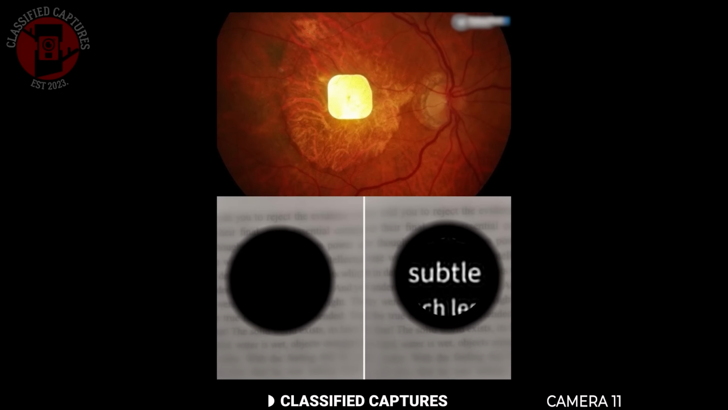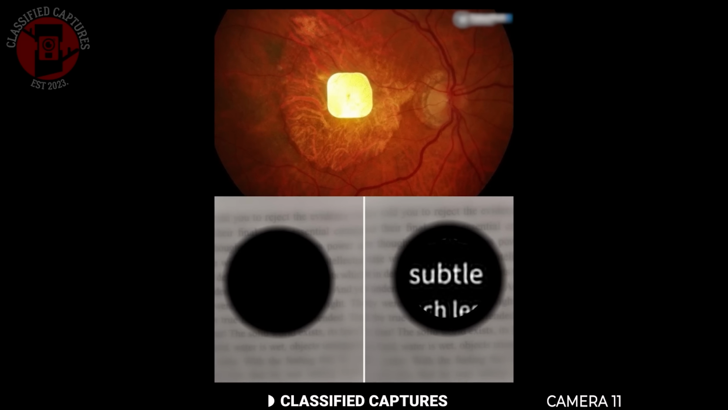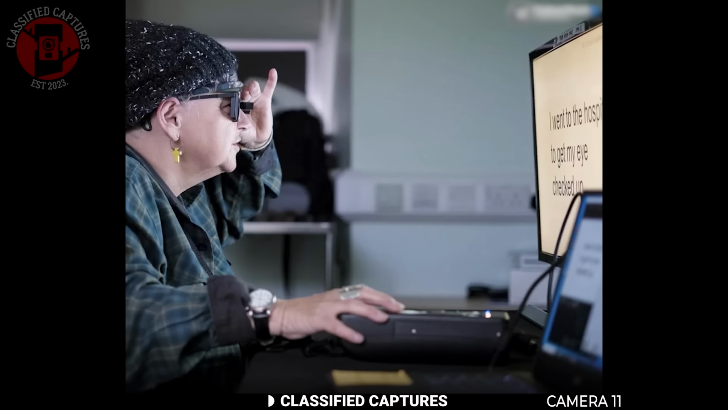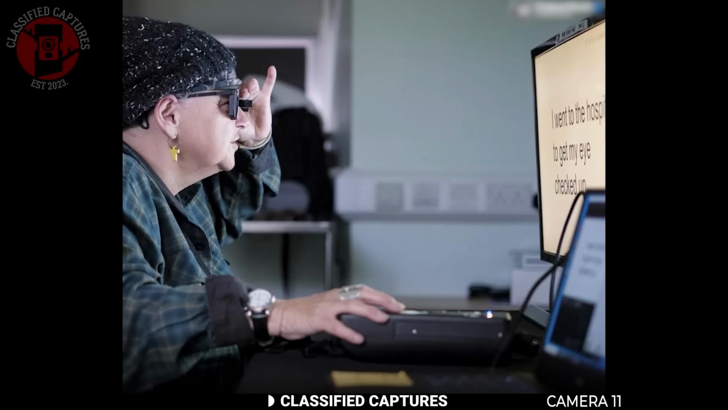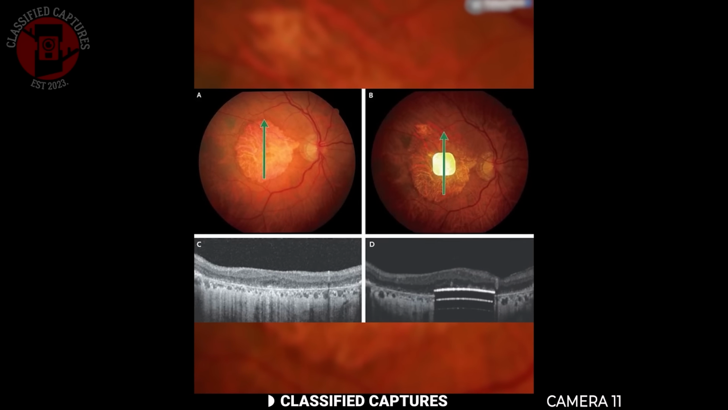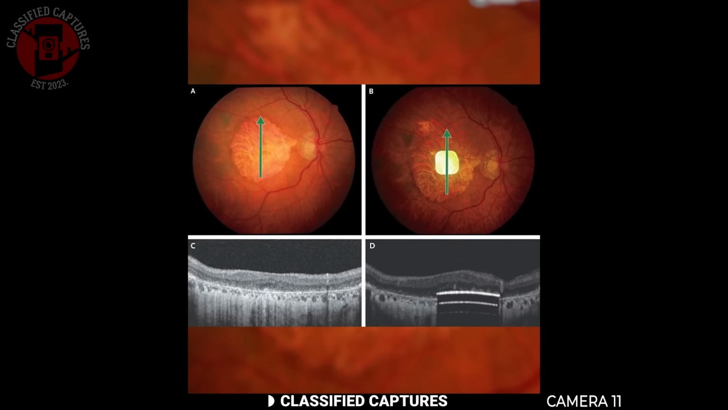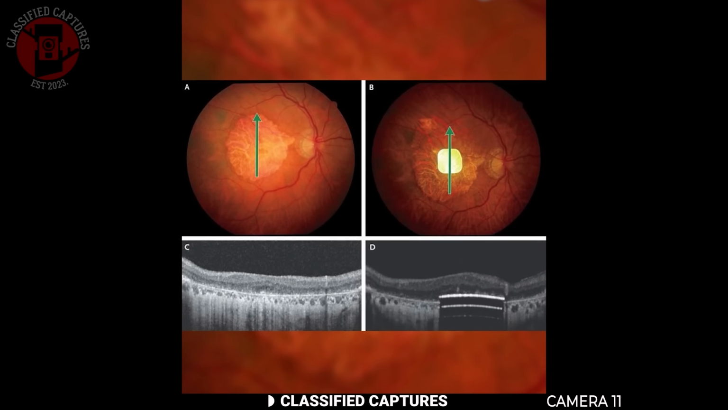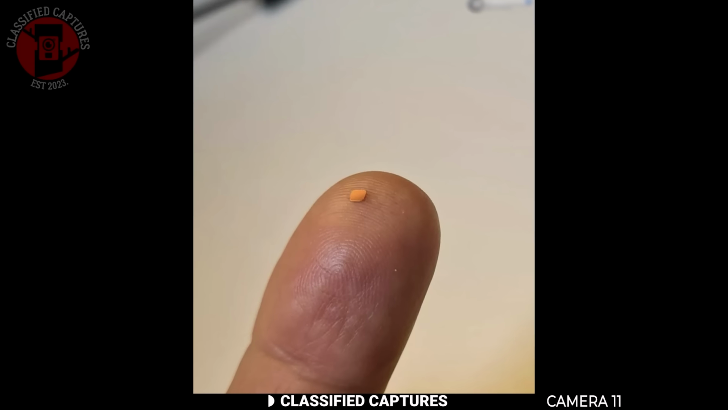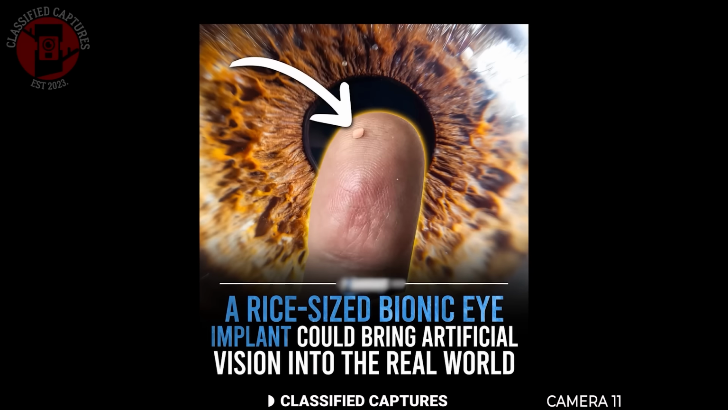The implant is placed beneath the retina, where it works in sync with a pair of AI smart glasses. These glasses capture live video, convert the images into infrared signals, and then project them directly into the implant. The implant in turn stimulates the retina, allowing the user to perceive shapes and movement once again. It's an interesting breakthrough in medical technology for the blind.